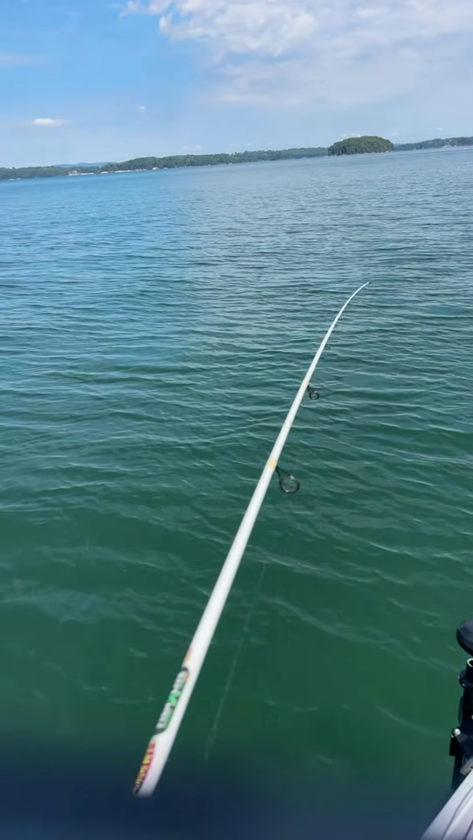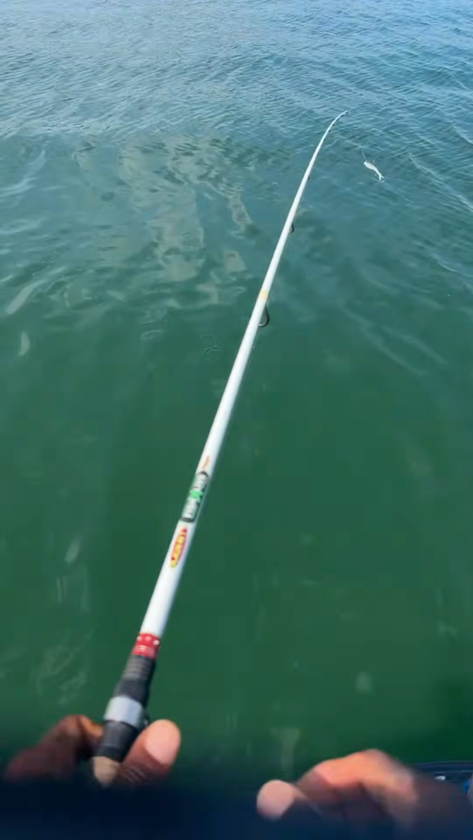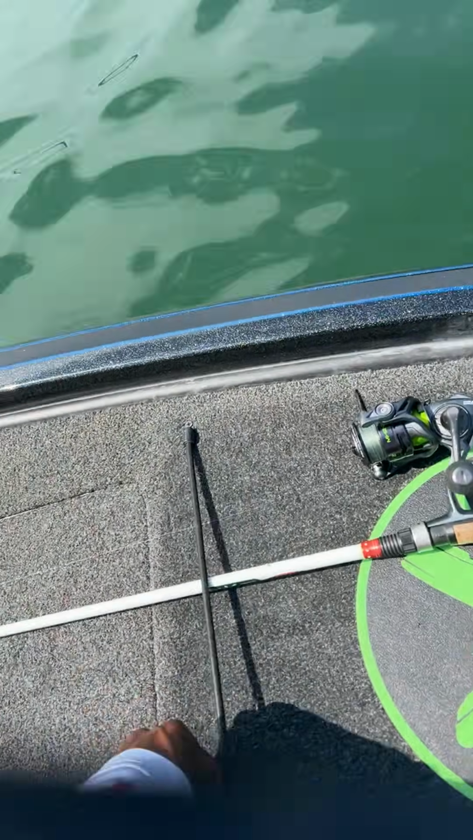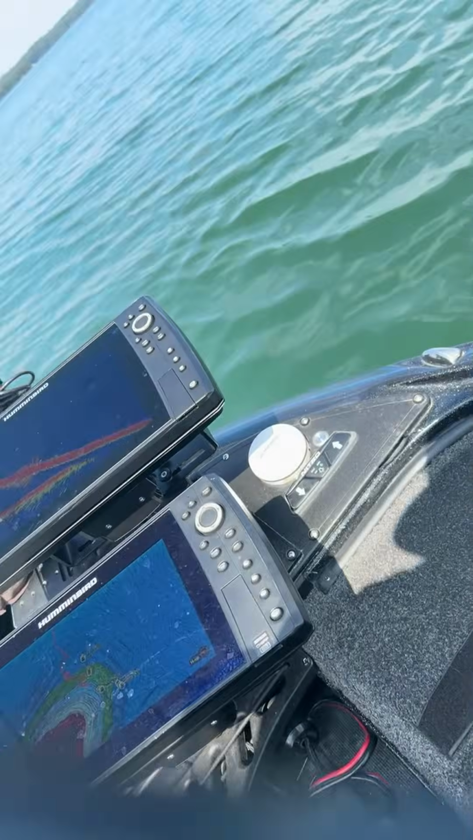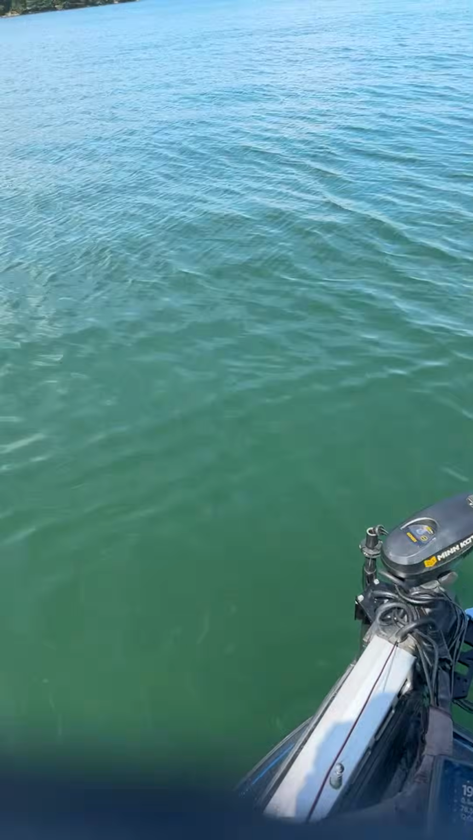All right, let's keep on moving. Today is minnow bait practice day. And if we see something come up on top, you know we have to throw at it. All right, guys, we have one more hour left on the shot clock to come out here, hang out and have some fun.